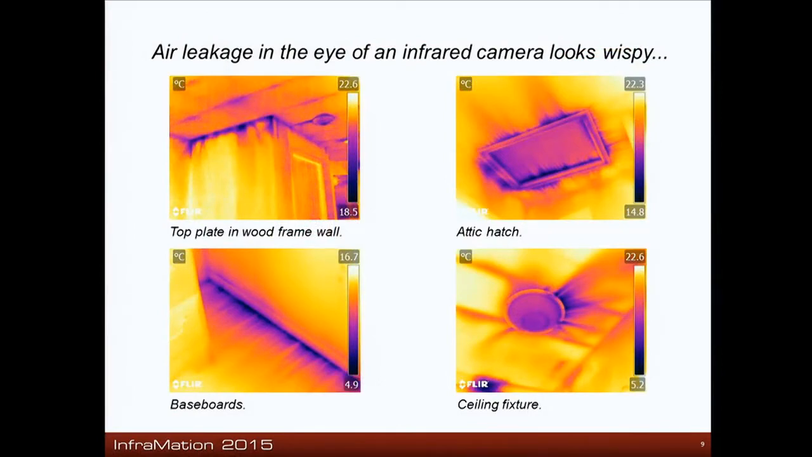So from upper left, we got lots of air leakage in the top plates. It's a brand new house. They didn't seal up. They didn't put the poly vapor / air barrier up in there. They could have used spray foam. There's other materials that they could use.